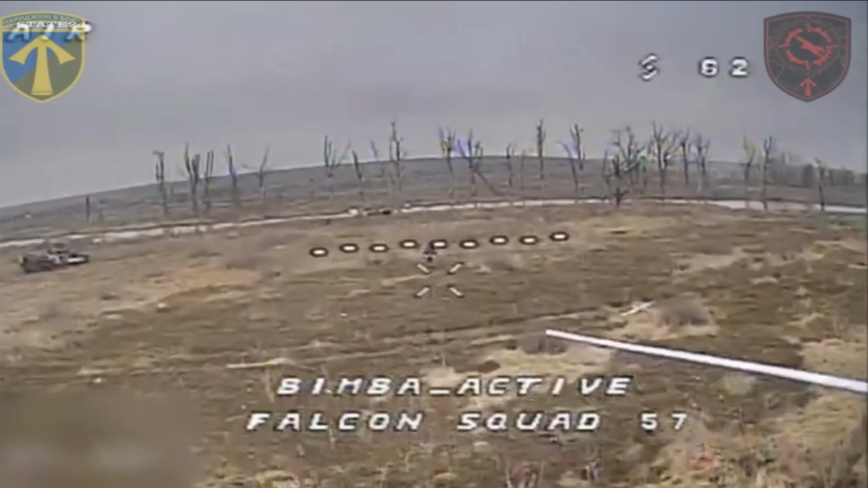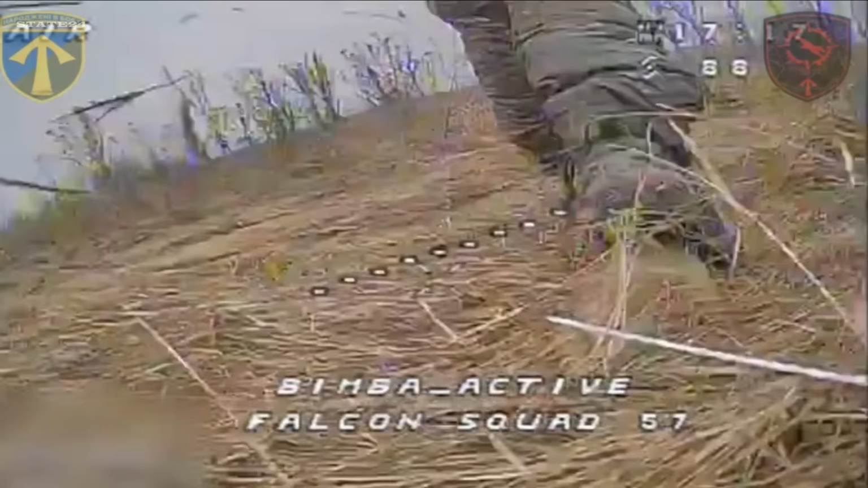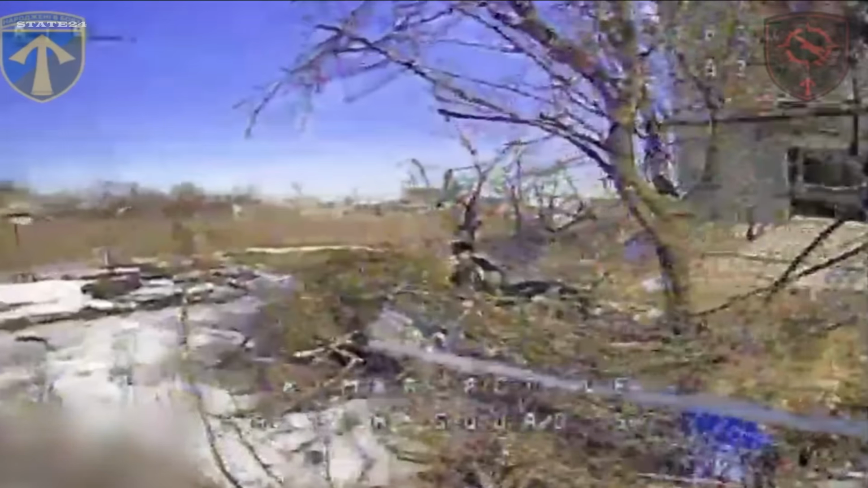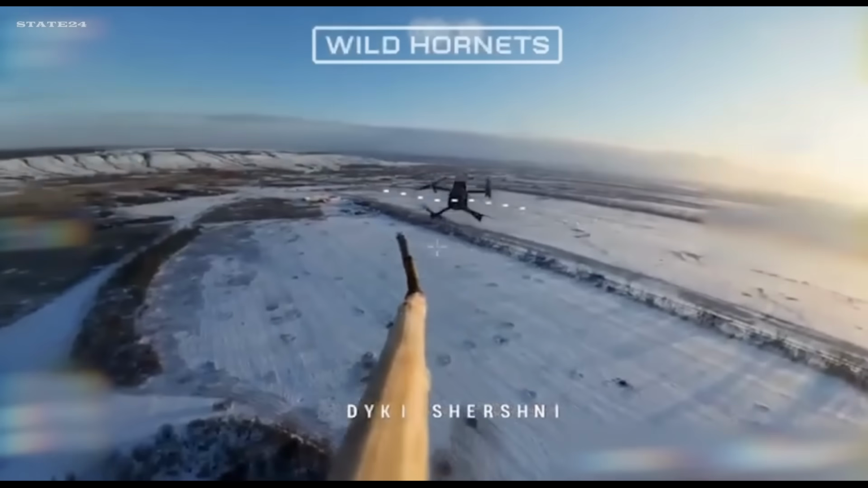The soldier targeted by the drone, despite all his attempts to escape, failed to get away. Look at the area he is in. Where could he possibly hide here? This soldier, sleeping under a tree, woke up after hearing the sound of the drone, but it was already too late.